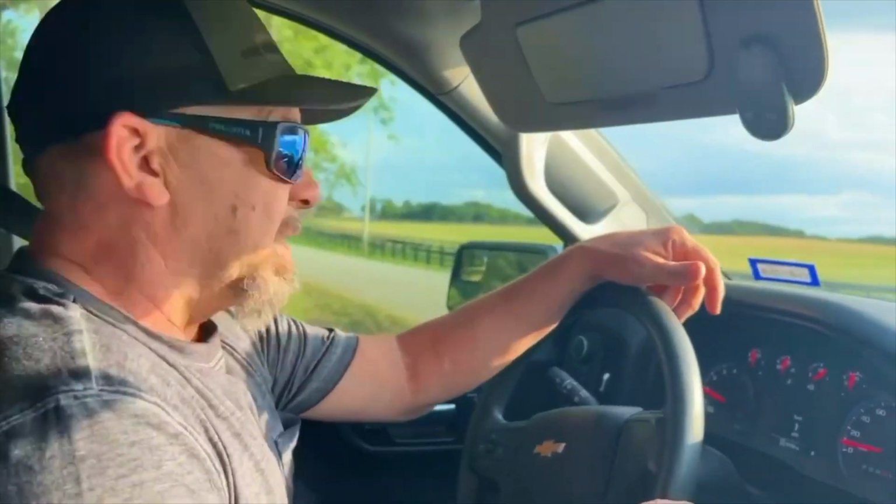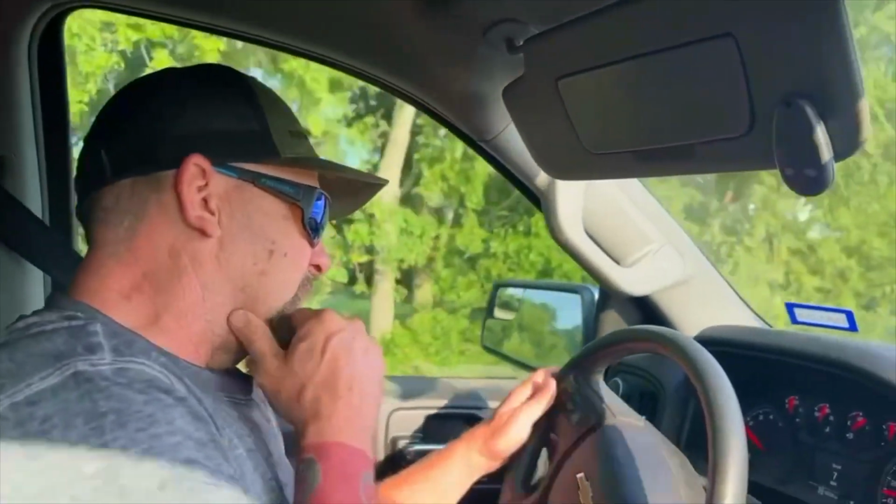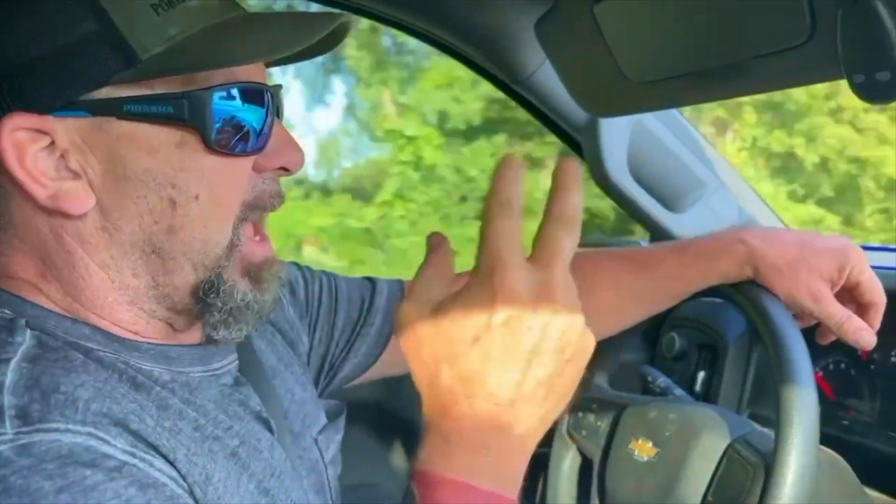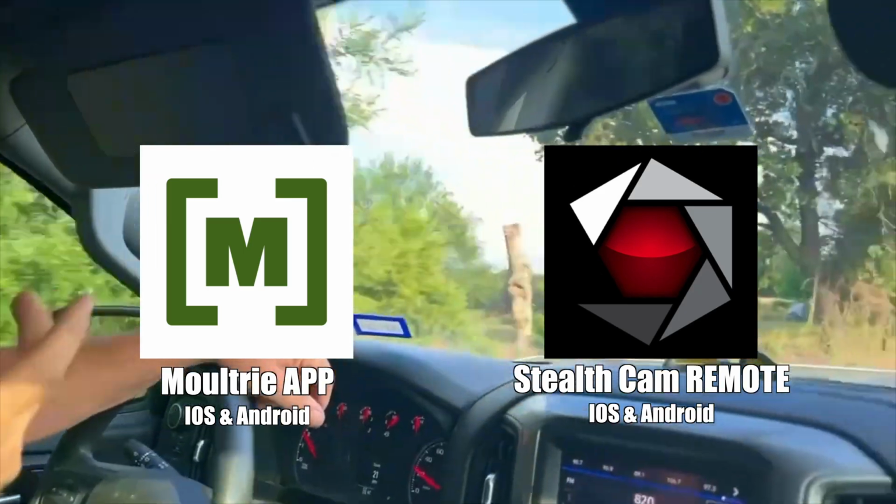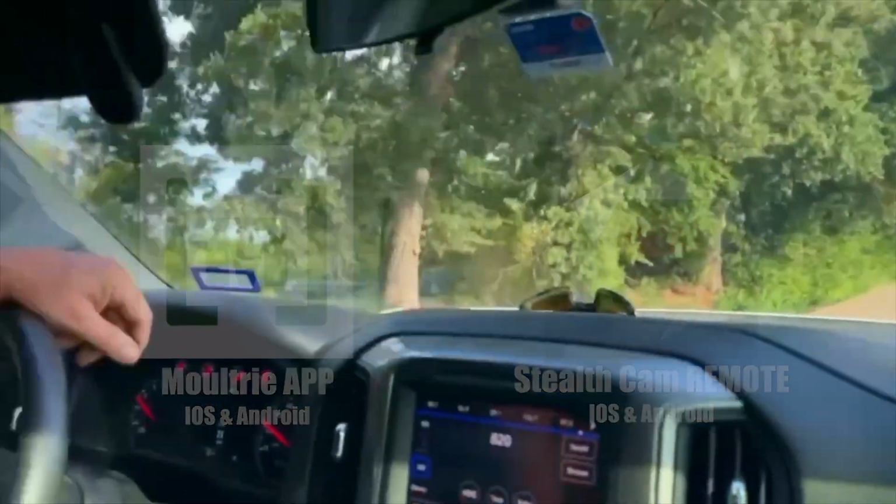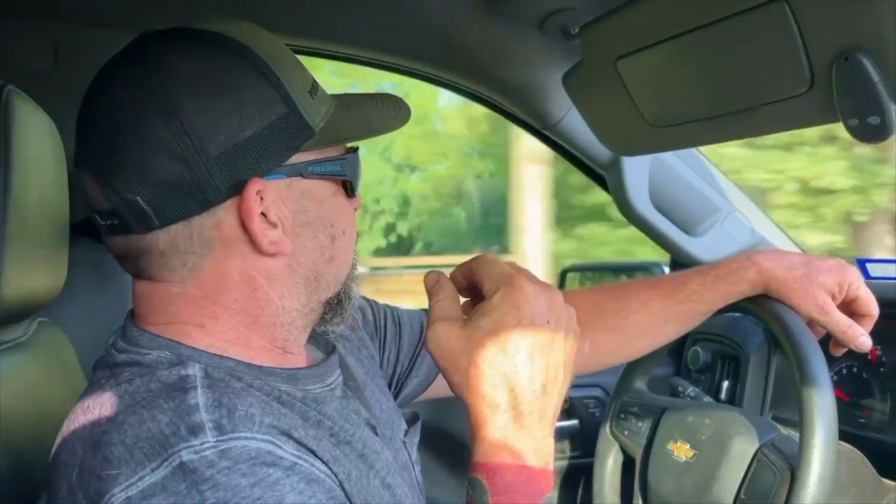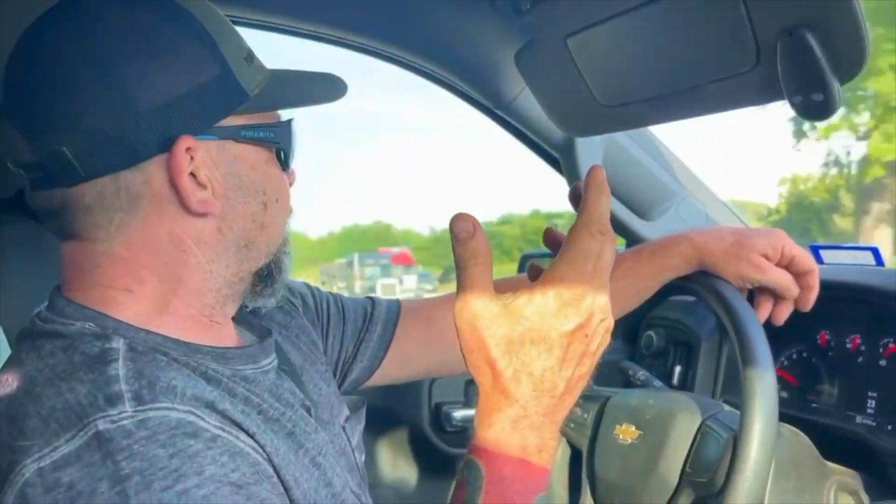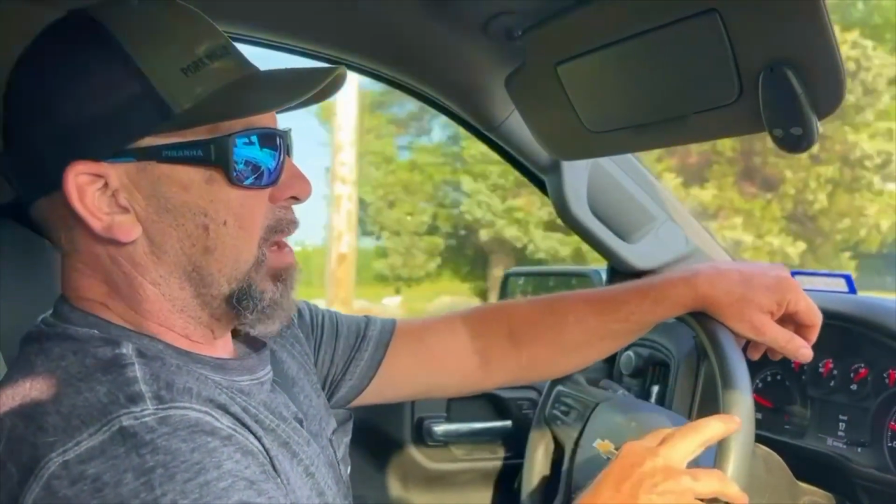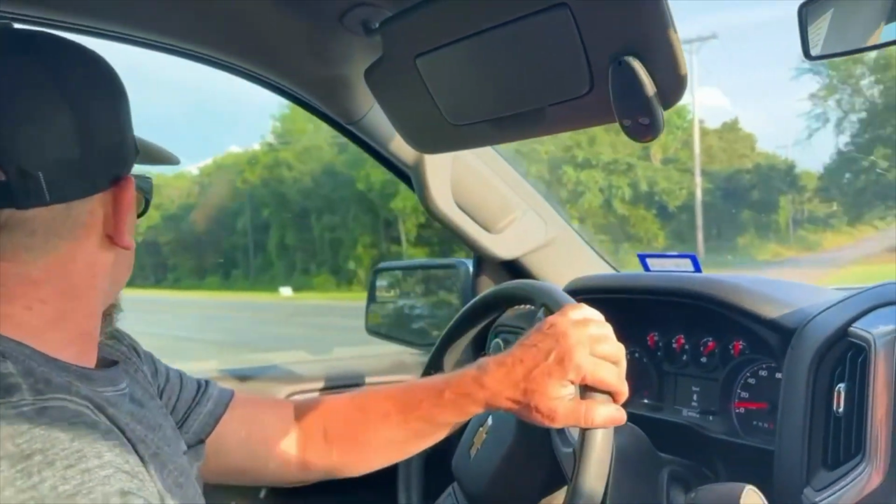And I'm going to talk for a couple minutes here about these camera issues we've been having. So we run two different apps for these cameras. One is going to be the Moultrie app, and then the other one is the Stealth app. With the Stealth app, you've got the Stealth cameras and the Muddy cameras. So far what we found out, and man, I don't know what the hell's going on with these cameras, but I don't know if it's some kind of switching over to 5G or what's going on, but these cameras have just been a huge problem. We have 23 cameras out, and we're slowly just starting to replace the ones that are giving us crap.